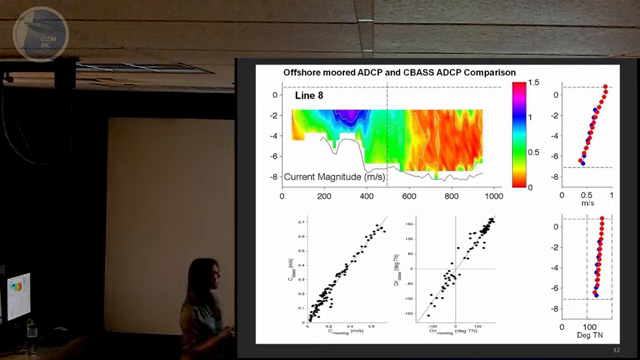So the next step was to look at a comparison between the magnitude and the direction of these two systems. And that's what these plots on the right here show. The top shows the magnitude of the currents. The red dots represent what was measured by the ADCP that was bottom-mounted, and the blue represents those measured by the sea bass. Same for the bottom here, but for direction. So you can see there's really good correlation between the two systems.